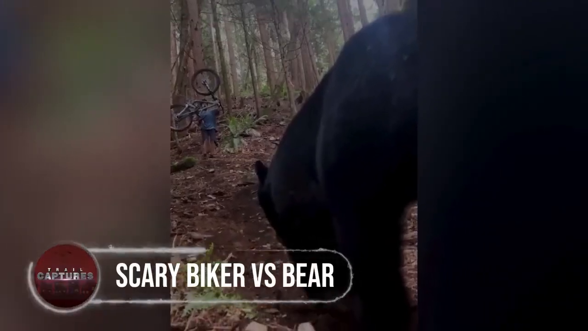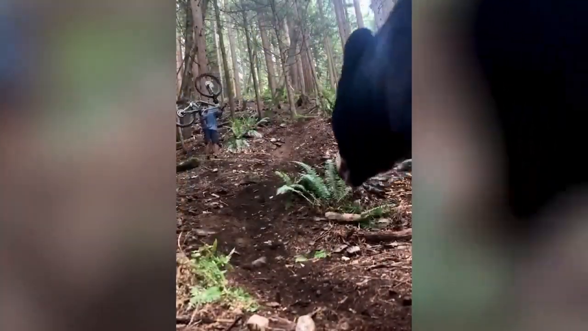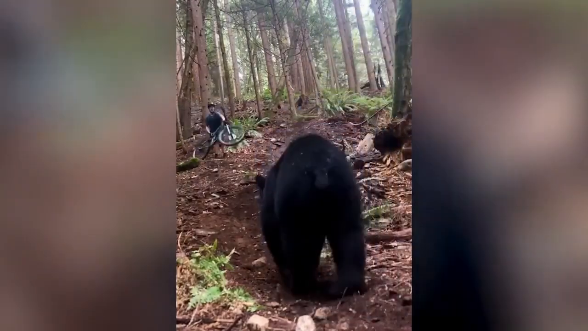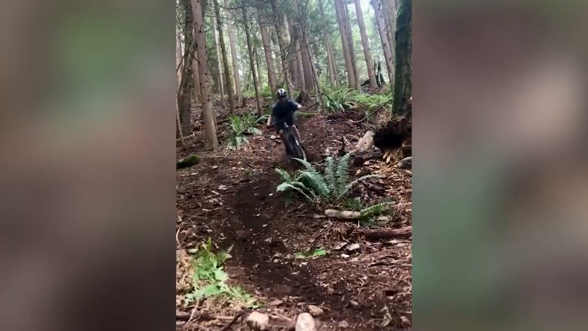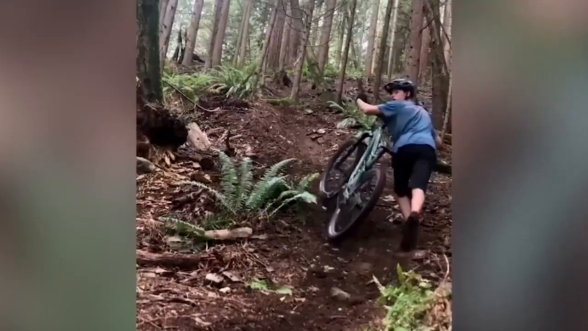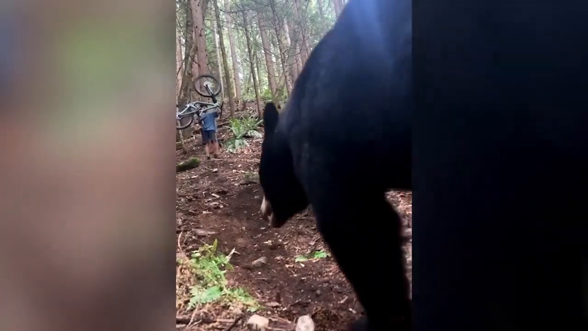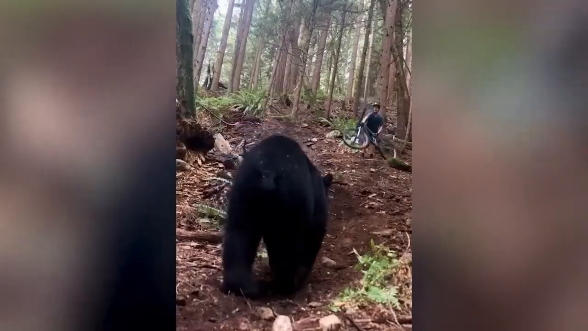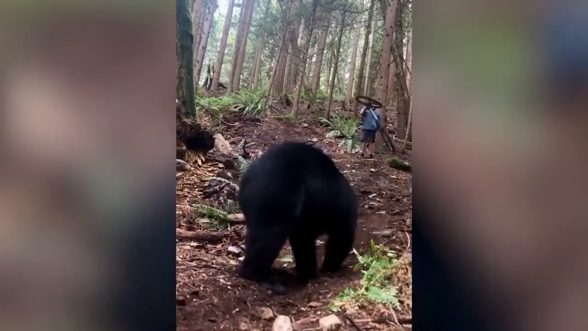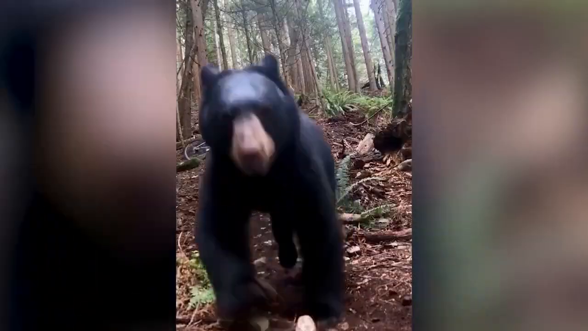Scary biker versus bear. A 15-year-old mountain biker posted a heart-pounding video of a spine-chilling encounter with a good-sized black bear. Filming his biking skills in August of 2021, the boy unwittingly captured an unexpected and terrifying guest on camera. As he cruised through the woods, the boy noticed the bear trailing him closely behind. Nervously calling for help, he skillfully used his bicycle to amplify his size and bravely shouted at the bear. The rider's humor and quick thinking seemed to amuse the bear more than anything, as it curiously investigated the camera before strolling away.